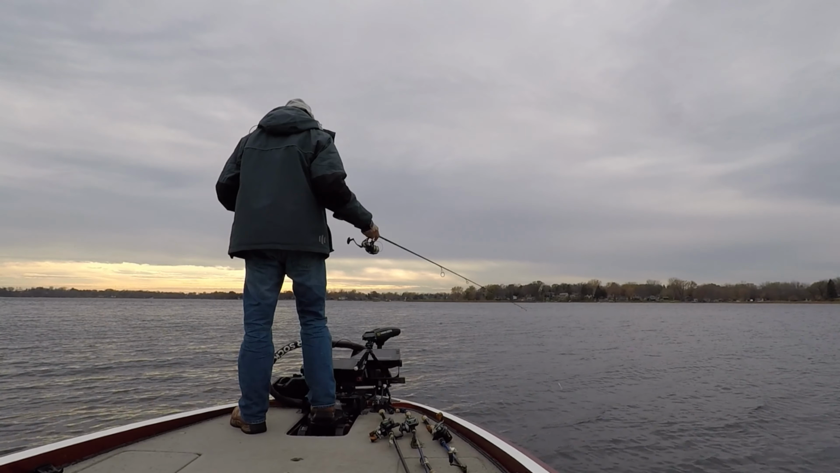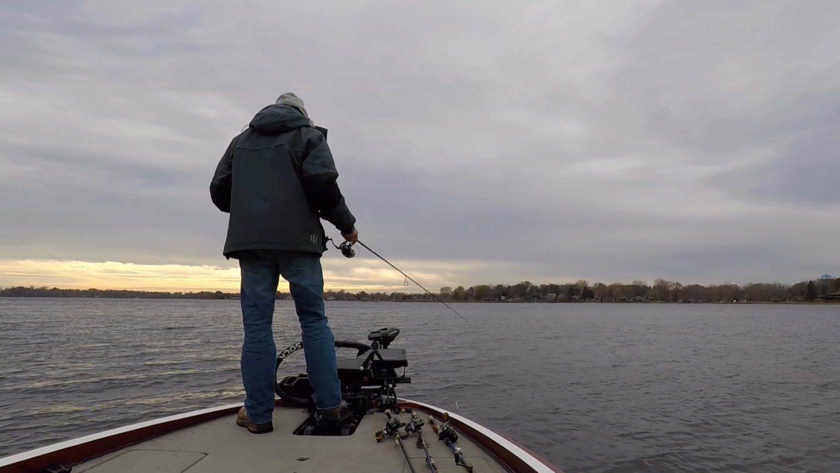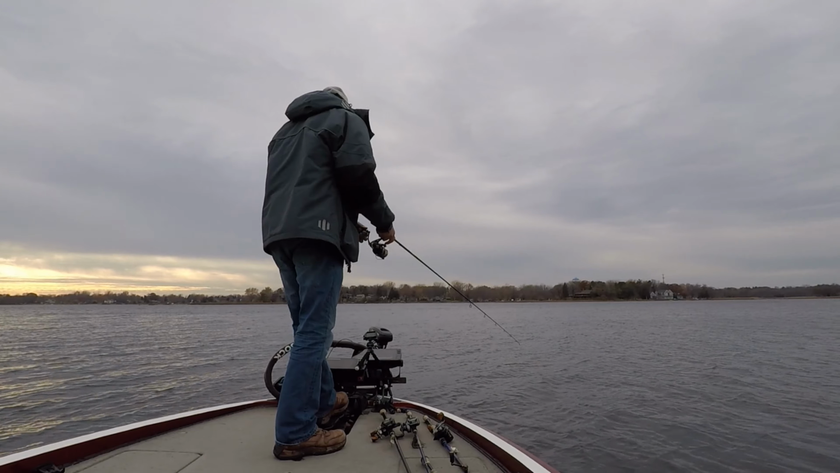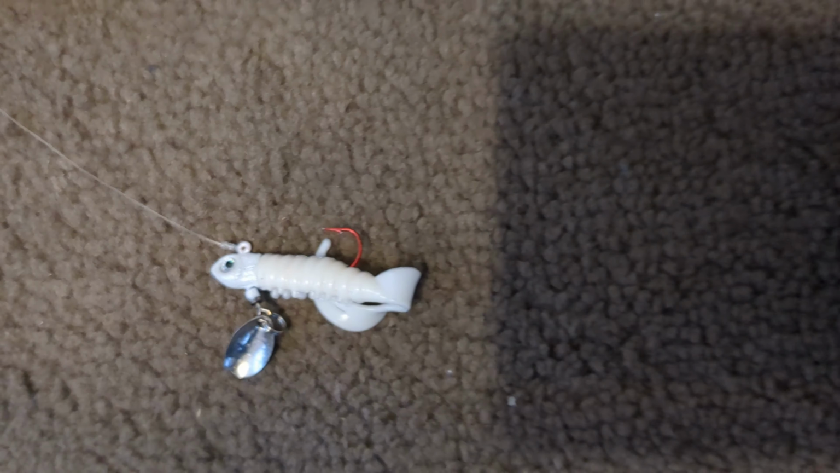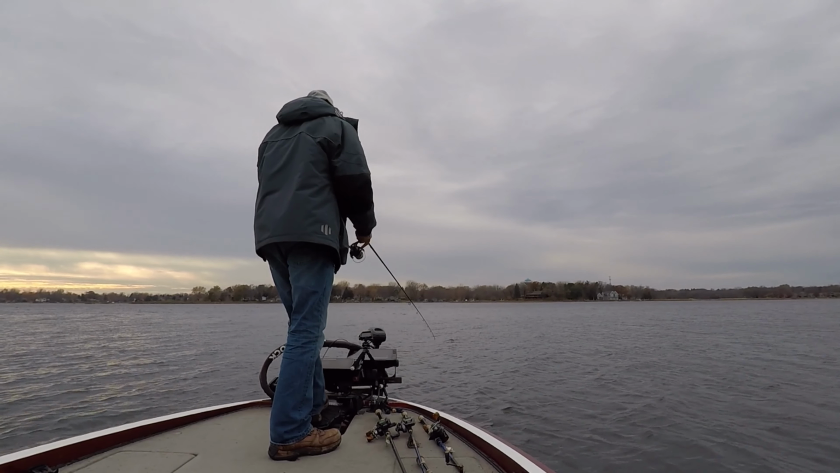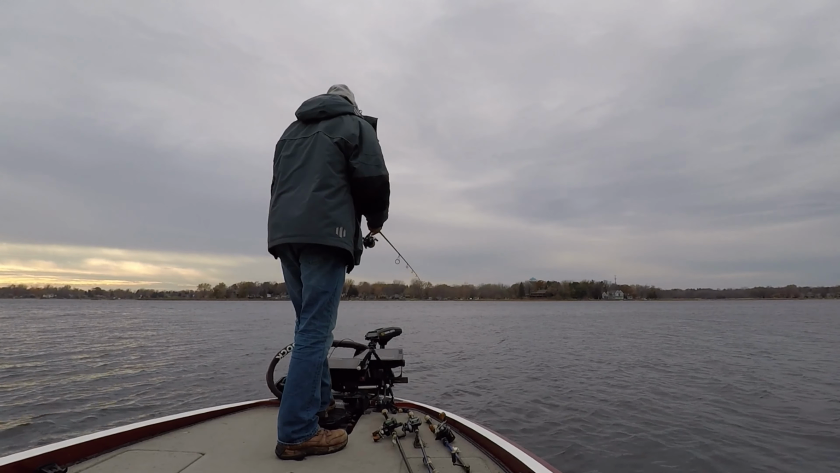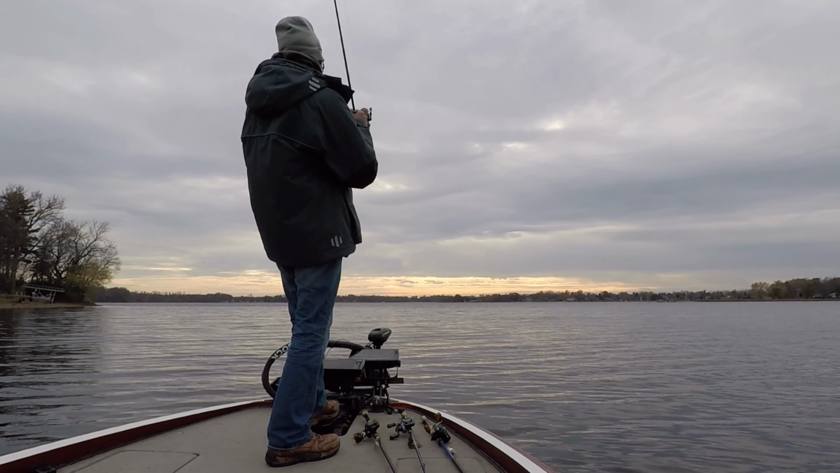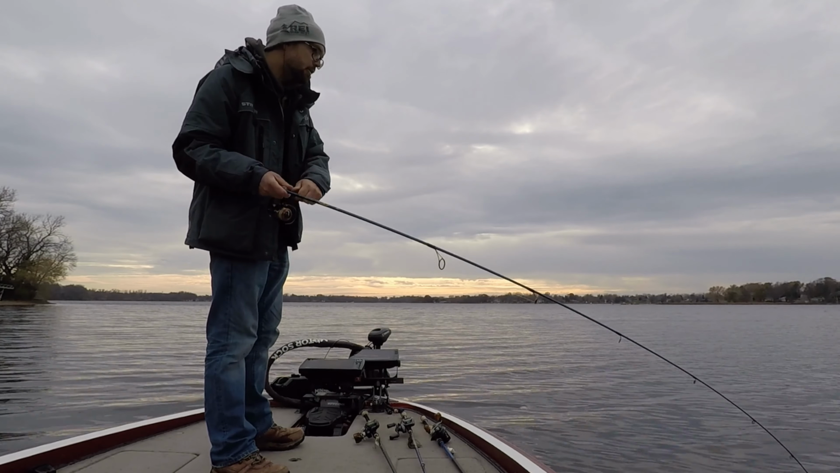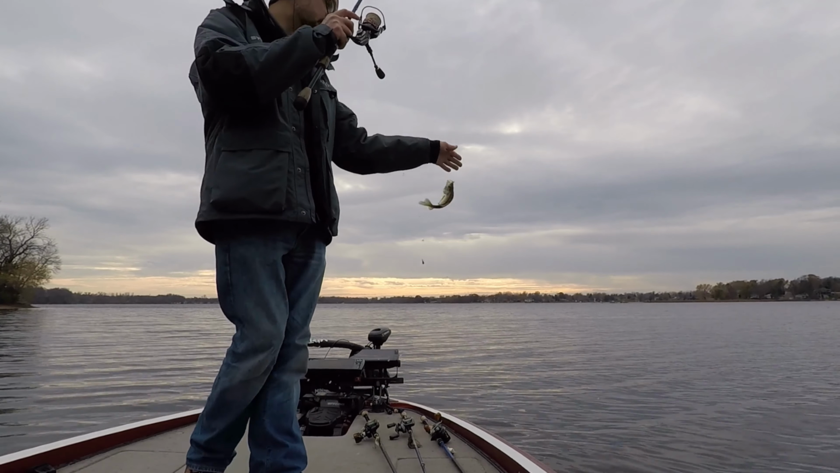And I did try some other things besides drop shotting. I threw my little crappie spinner that I like to do because I love catching them on it, and it just didn't work out. So I kept trying to cast it. I never actually even got one to bite, so I went back to drop shotting, but you gotta try your options. But they wanted that slow and steady fall. Another real one? Nope, just a little guy.